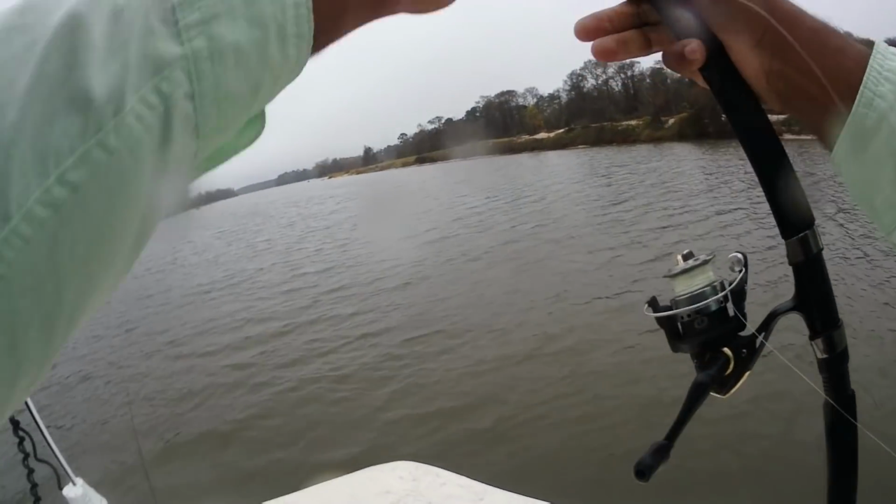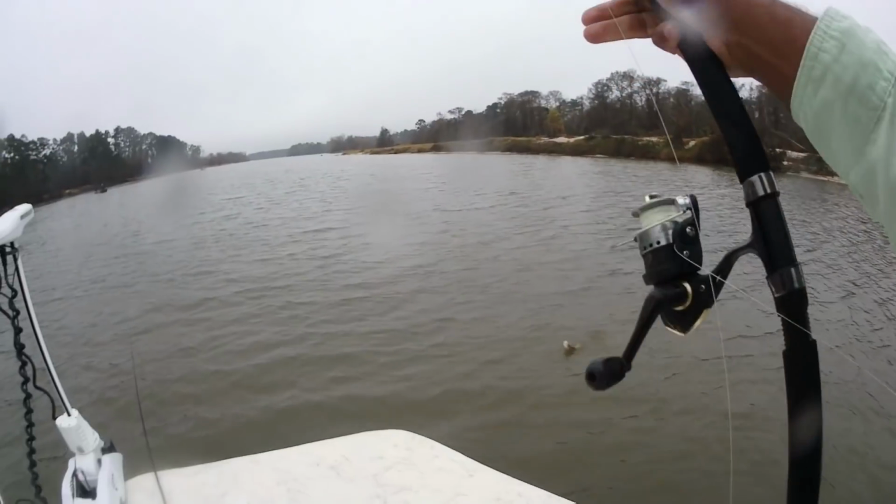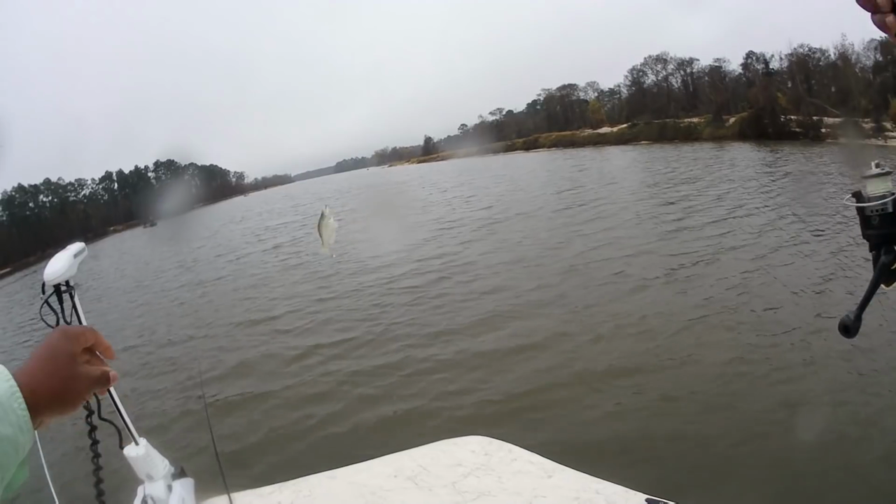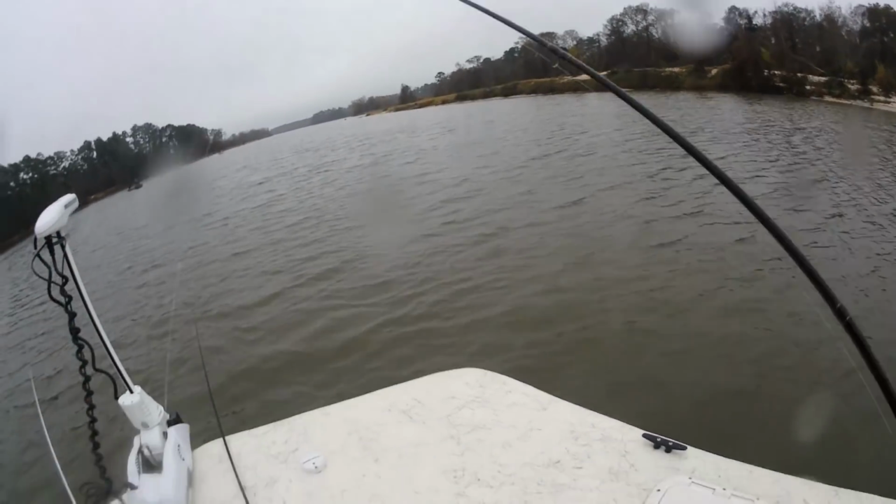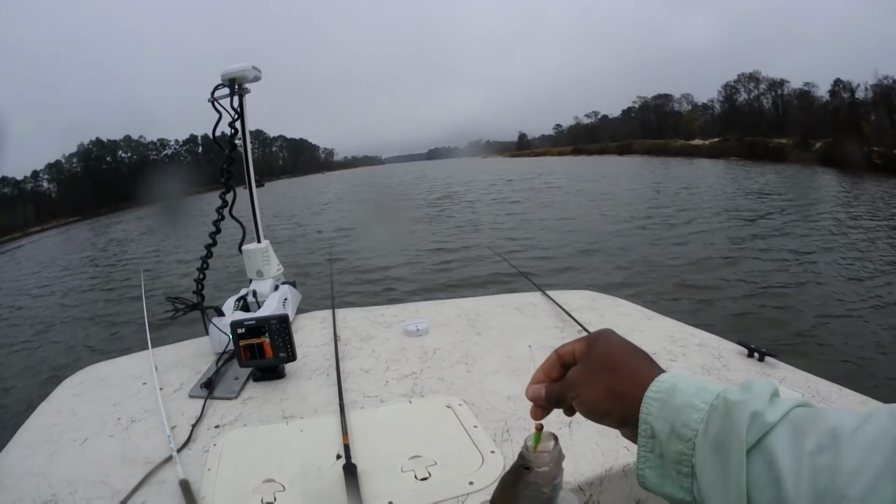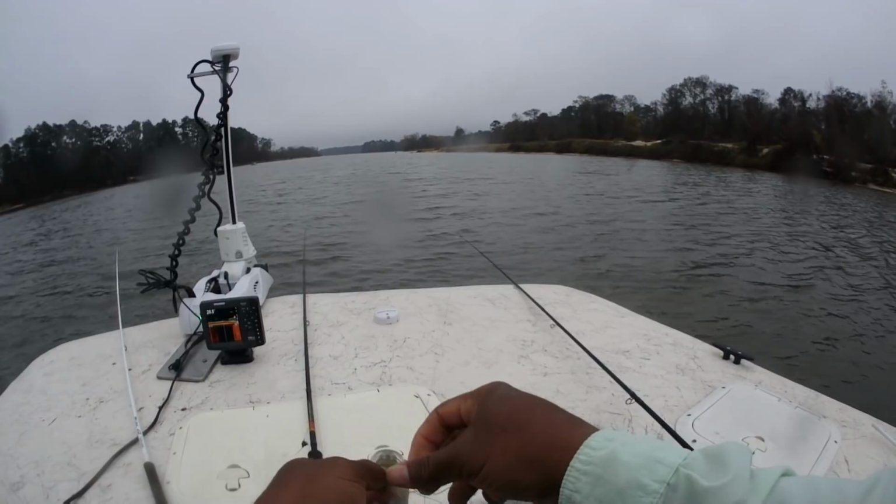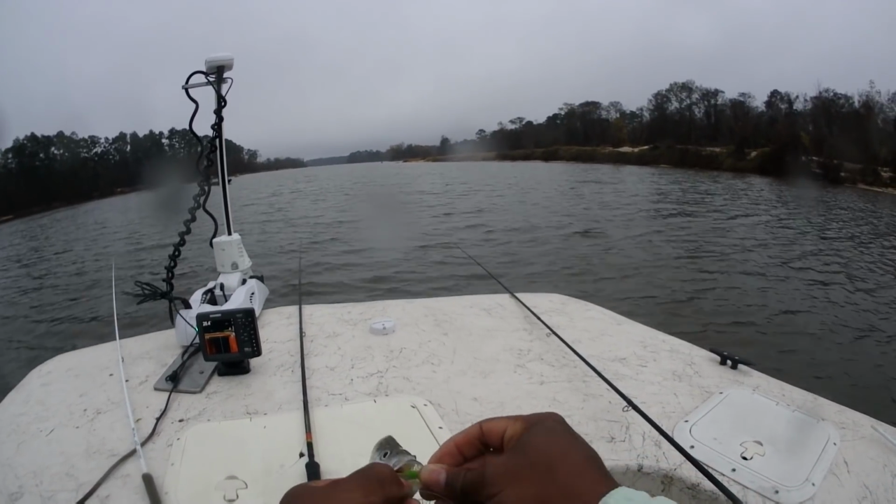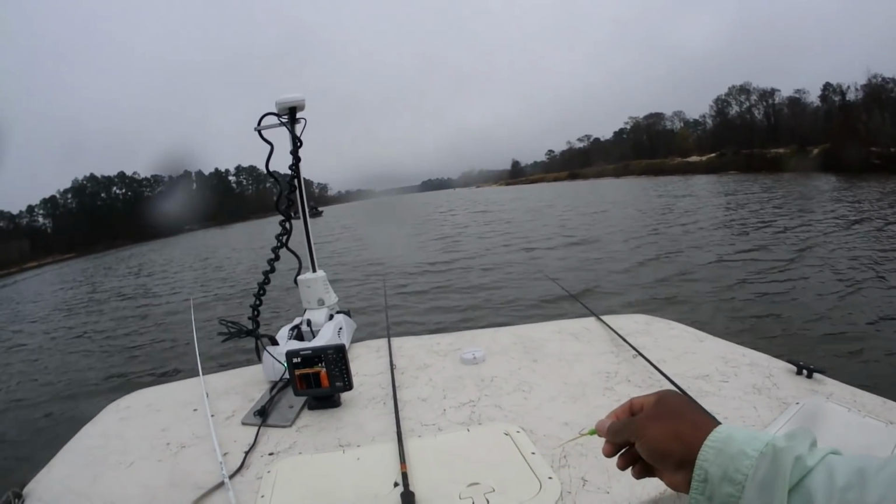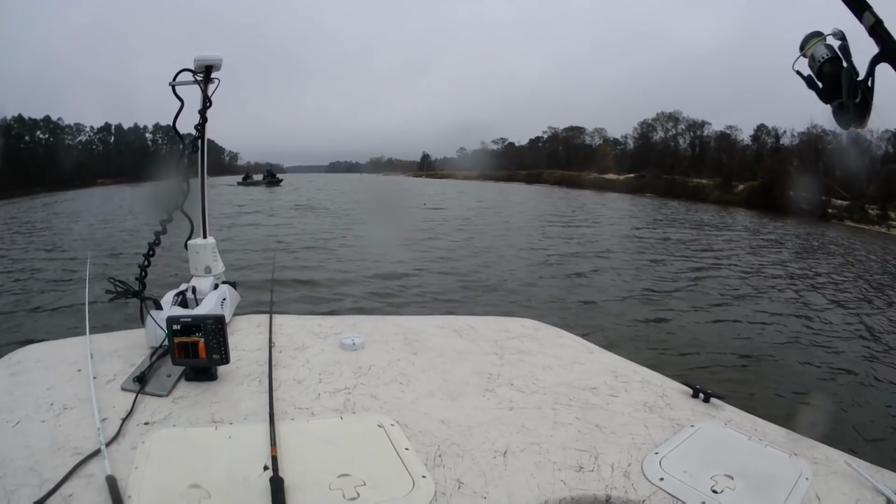And like I've been saying, a lot of people ask me, it's just a little guy, why don't I reel up? It's because when I catch a fish, that means I'm at the right depth. So right then we're over 28 feet of water, even though this is not the fish that we want to catch. It was just a dink.